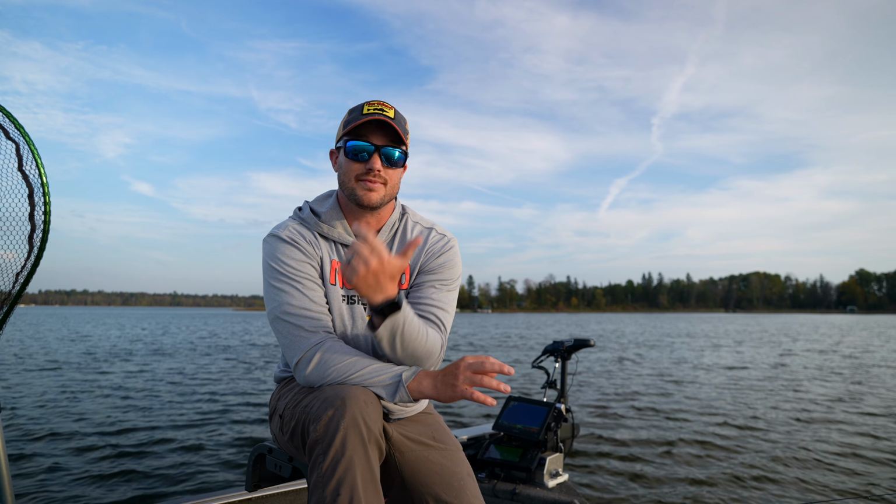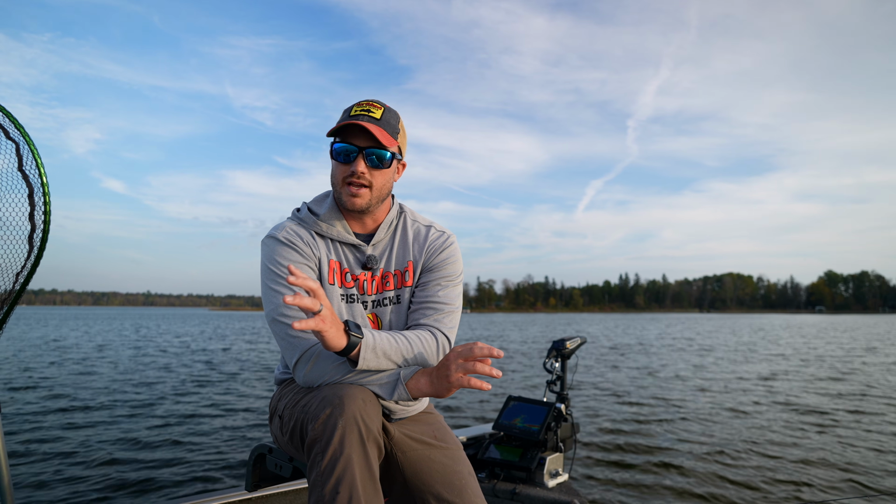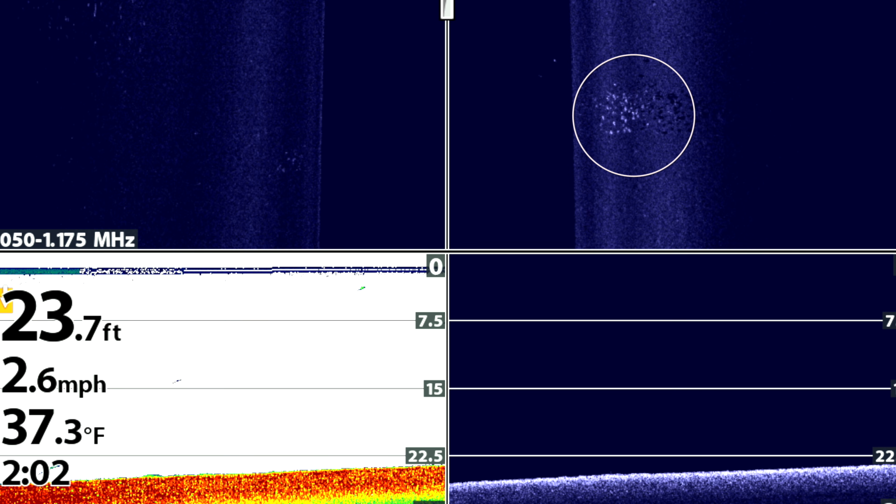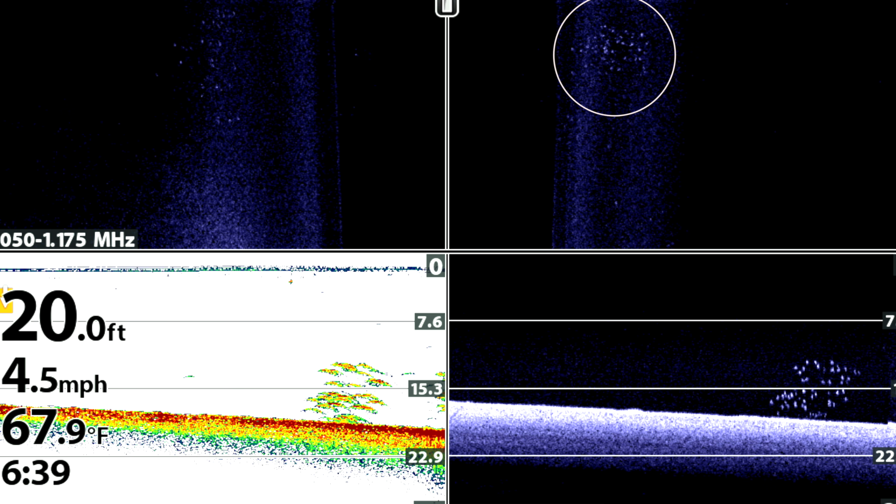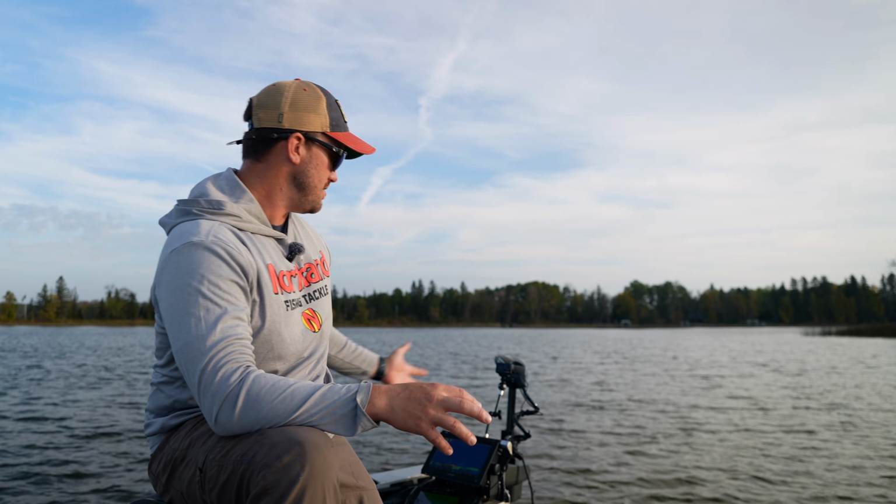You drive around, a lot of times it's these flats, and these schools of crappies would stick out like a sore thumb, especially if it's on softer bottom. You see some of those white returns. I'll show you some screenshots here. You can do the same thing with 2D. You drive over top of them and you just see these big schools. So being able to utilize your 2D, your side imaging, here these guys are staying put.